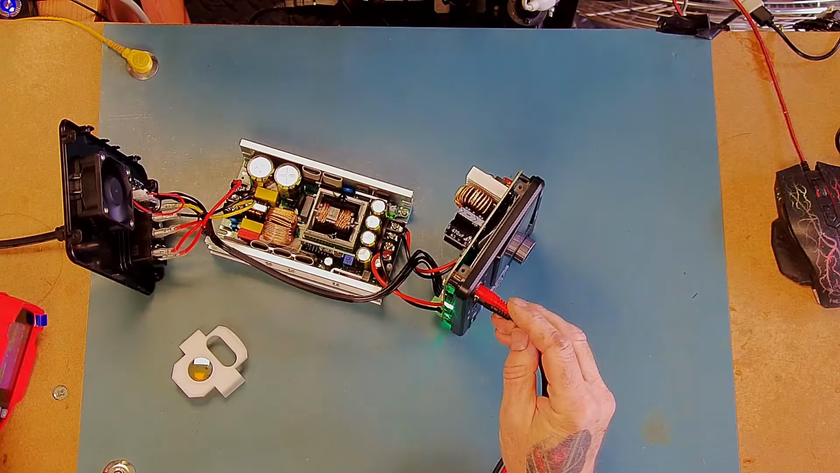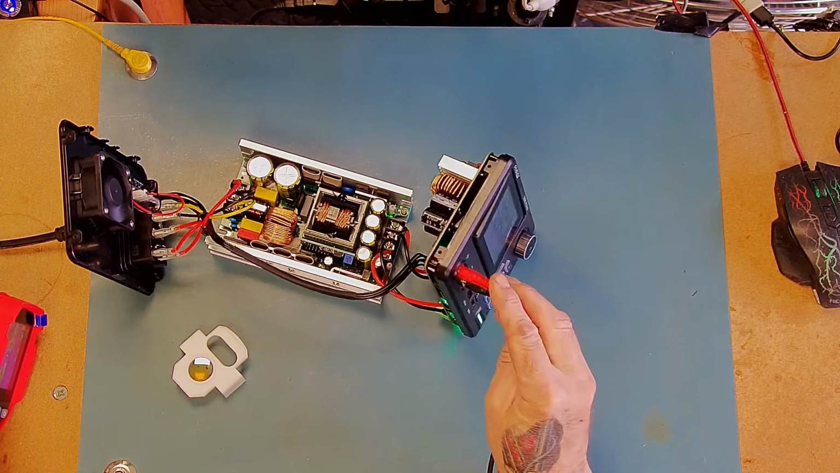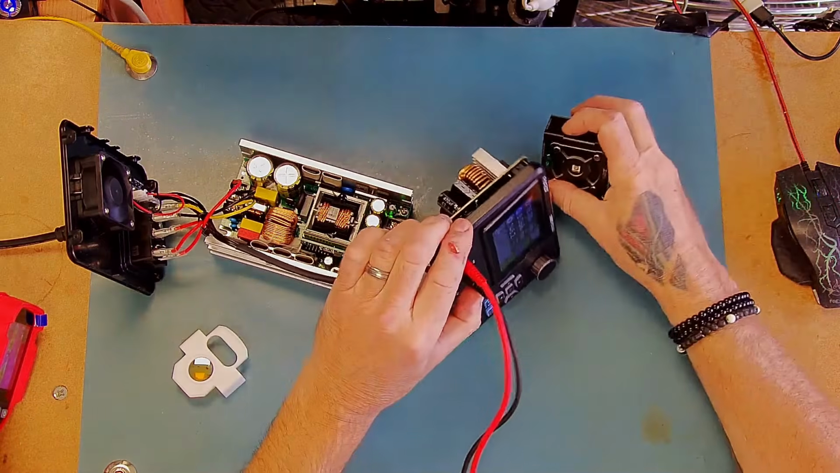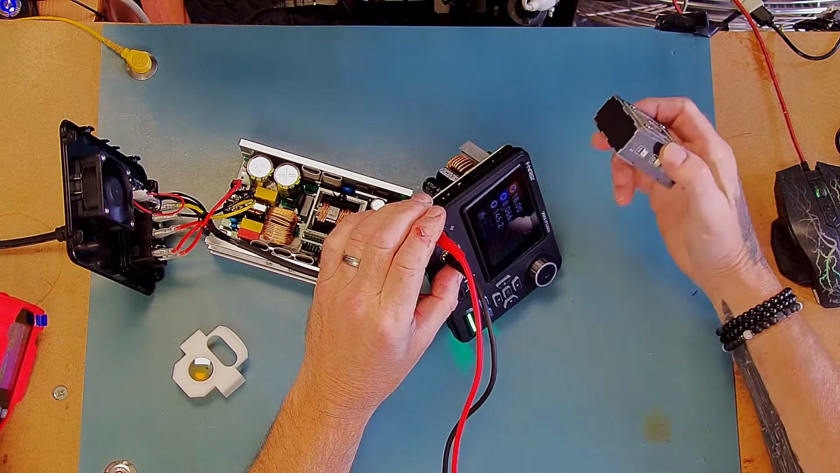So let's take the fan away. Just let that start heating up a little bit. And see if I can cool it with the fan.